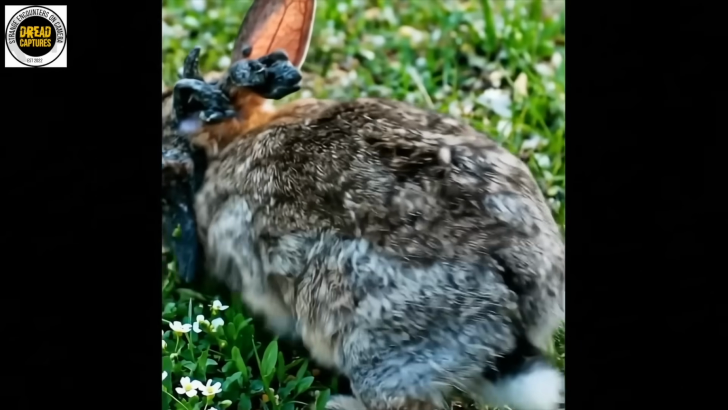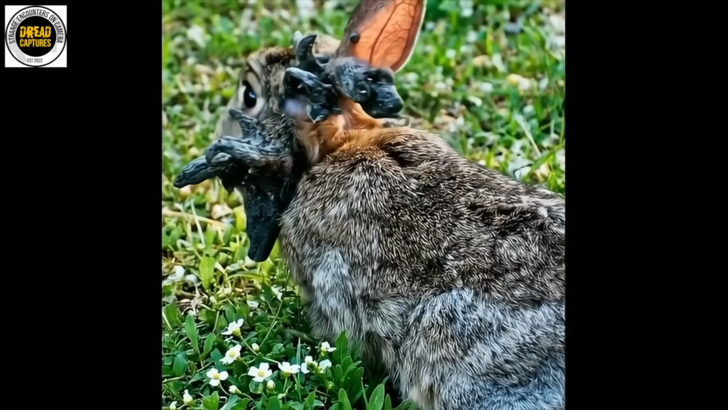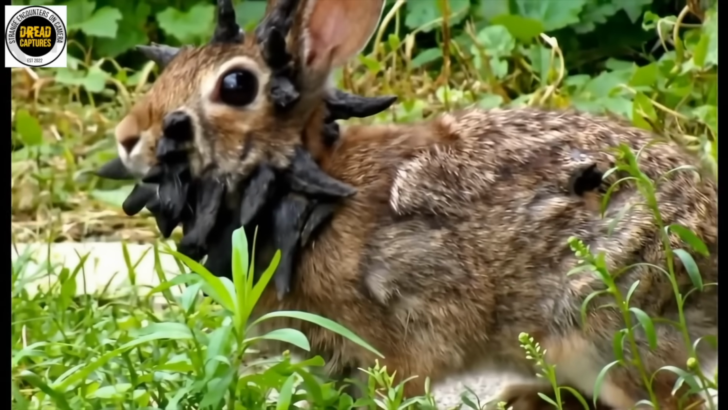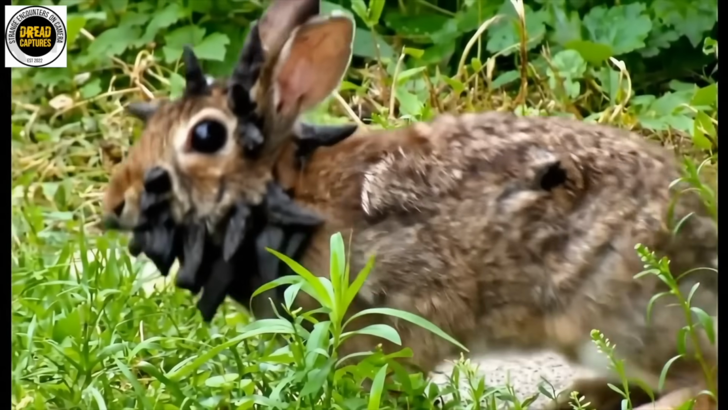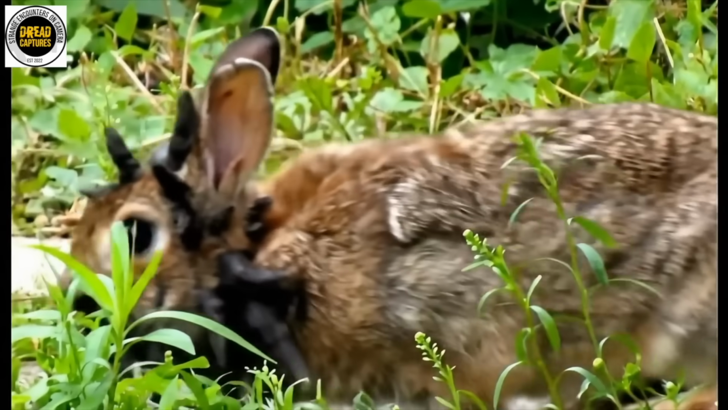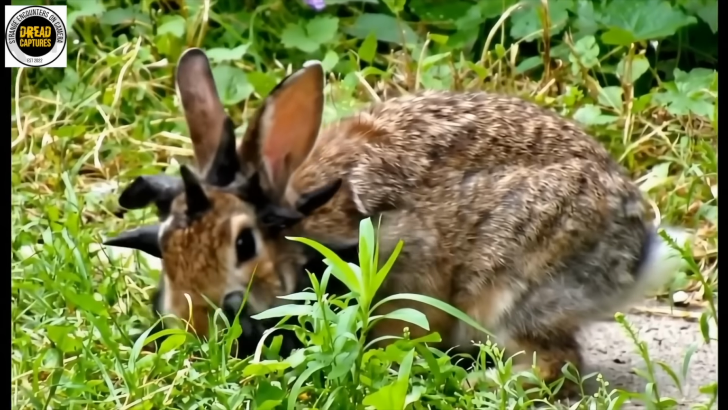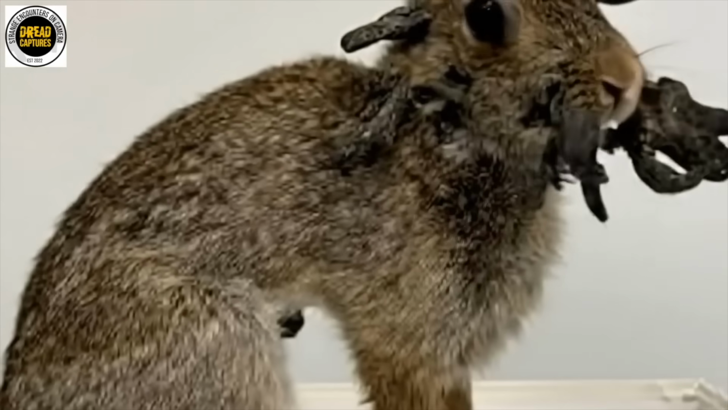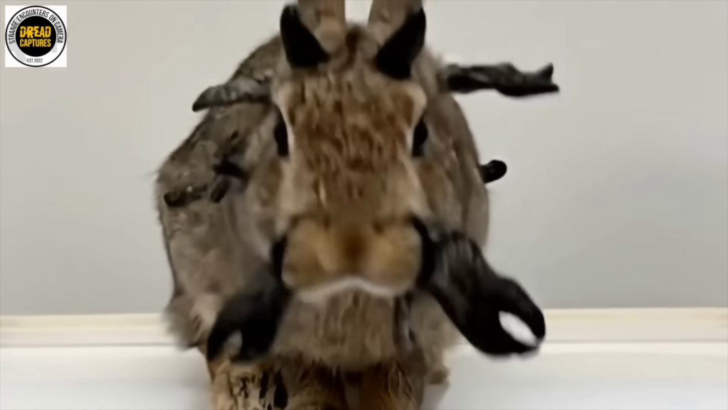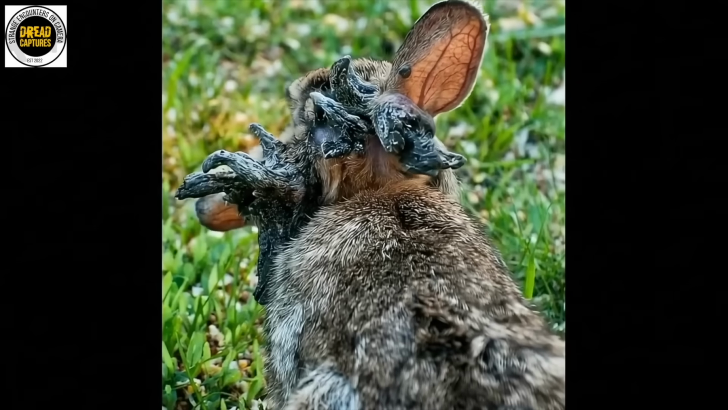Wildlife officials insist the virus isn't dangerous to humans or pets. It spreads through fleas and ticks, flaring up in the summer heat. Most rabbits survive, unless, of course, the growths creep across their mouths or their eyes, slowly starving them to death. In time, the immune system can fight it off, and the horns vanish. Still, seeing a colony of them at dusk, shadows stretching across the ground, you can almost understand why folklore whispered of antlered hares haunting the frontier.